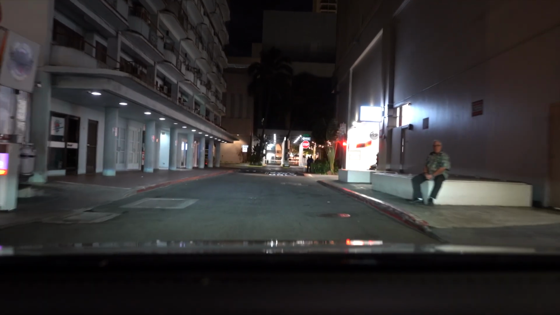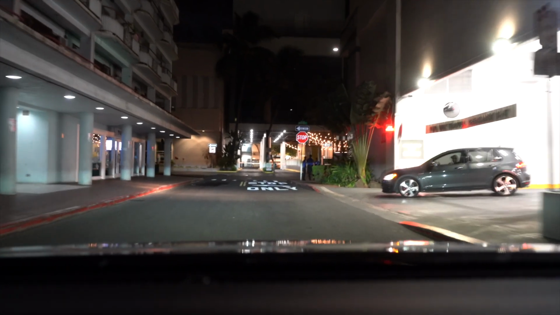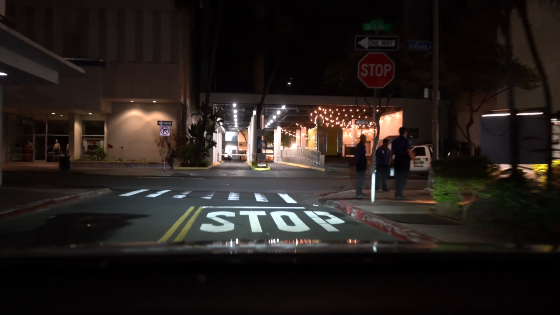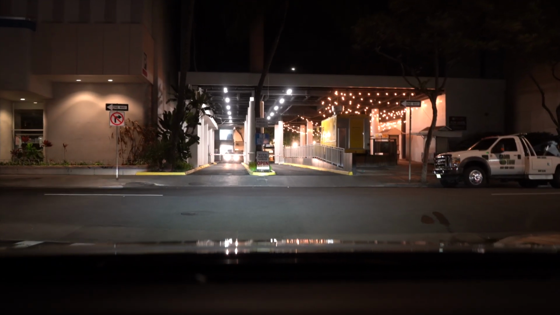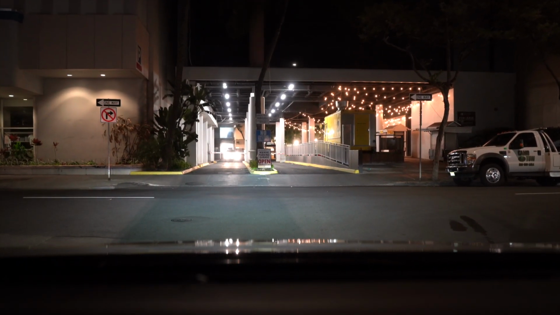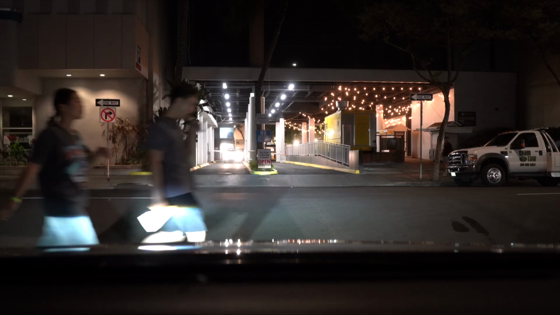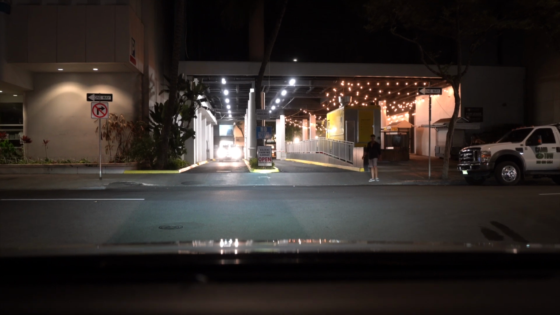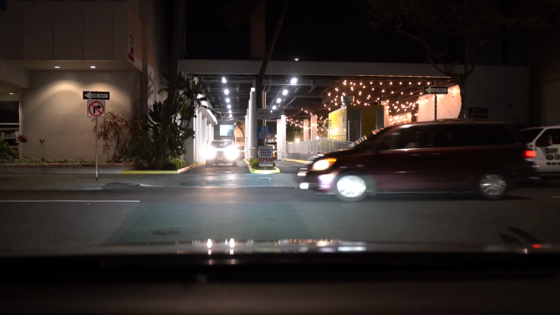So this is a side street right here. Looks very interesting. Looks like some workers from the building right there are enjoying their time. Looks like some sort of bar or club is going on.